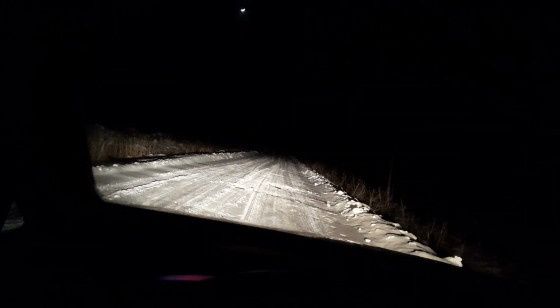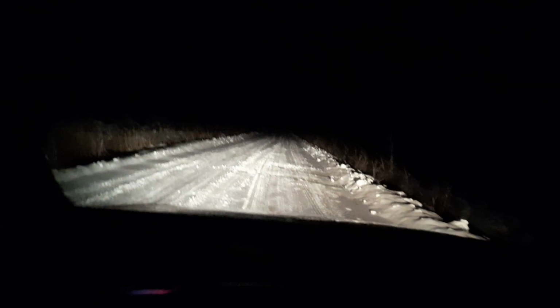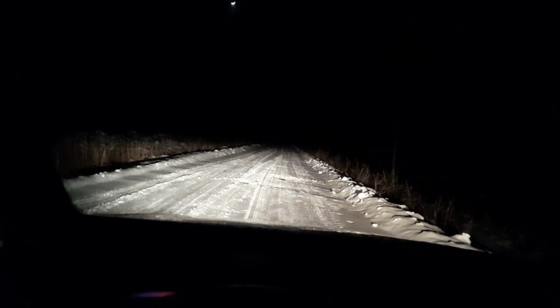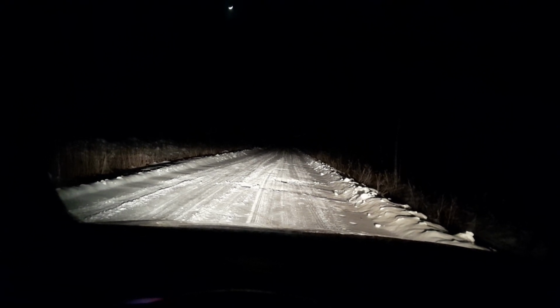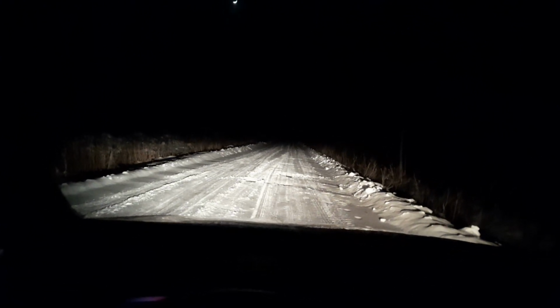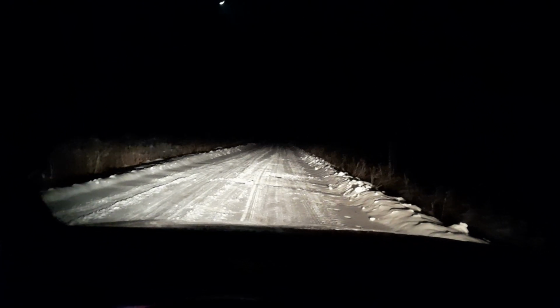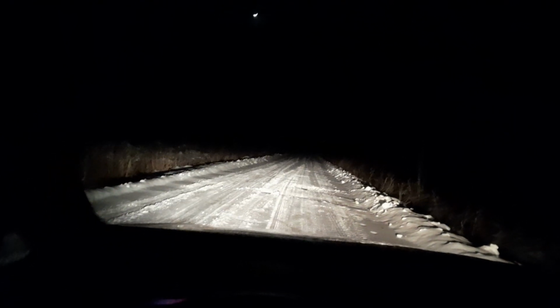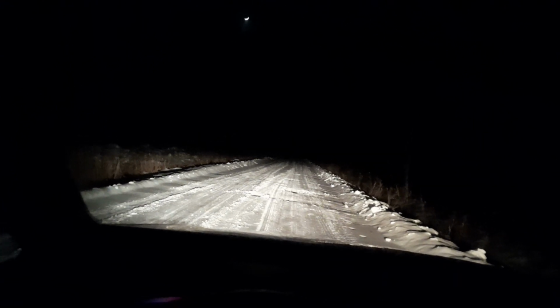So anyways, this forest is rich with wildlife. I have found boar tracks, moose tracks here. In the summer, brown bears were spotted 2 times in this forest, which really makes it a rich forest with wildlife, because we have small numbers of brown bears in our country.